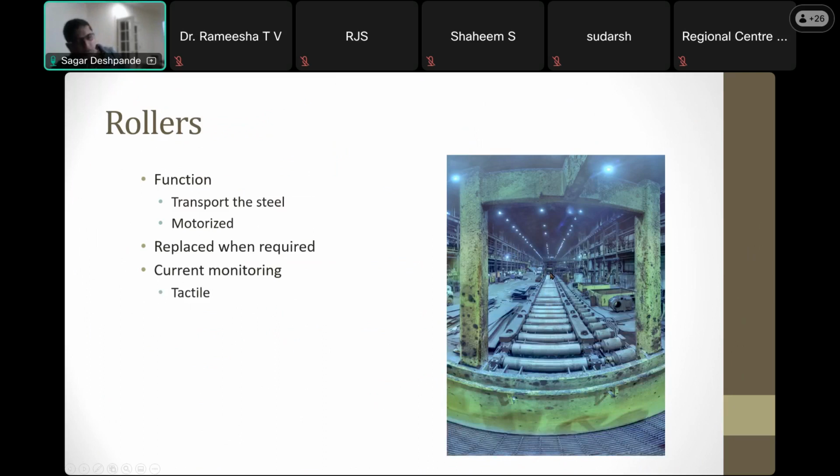And the hot steel would basically start rolling, and you can see the rollers are motorized on one side, and these wear and tear. There is a lot of wear and tear to the rollers also. The motors are spinning on one side.